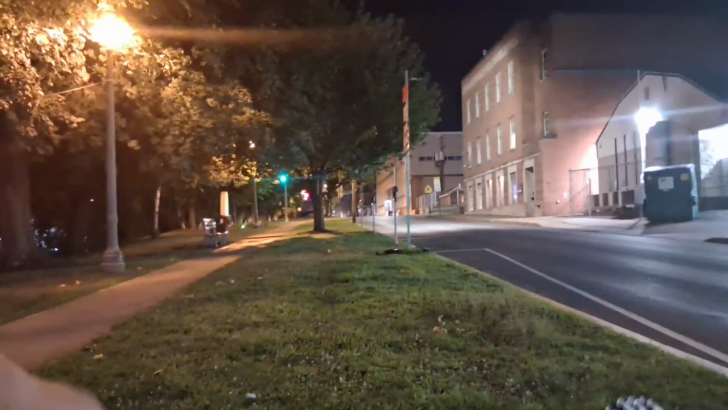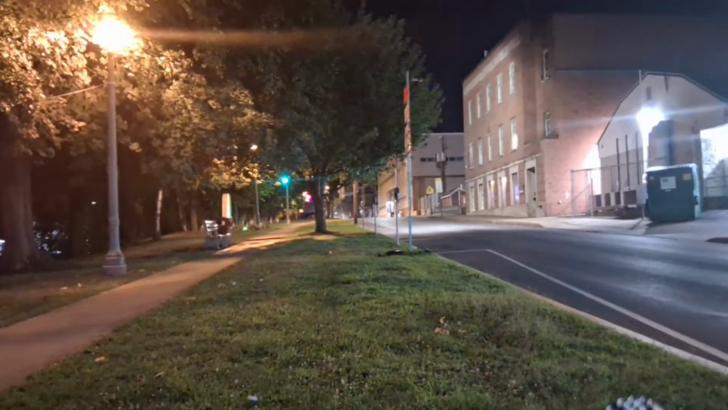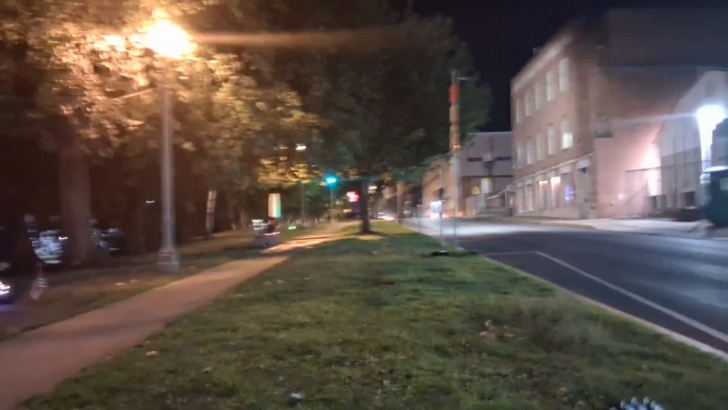Right up here for the longest time. Yeah, I believe they used to park here. He would exercise all the time, but we could see from over here though.